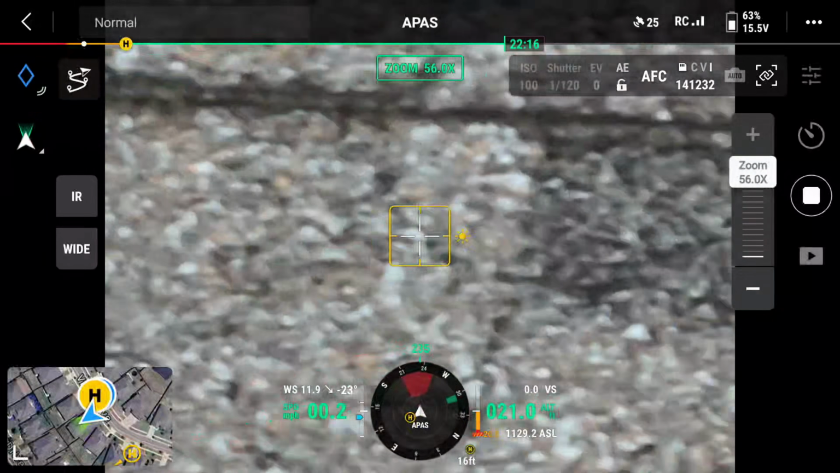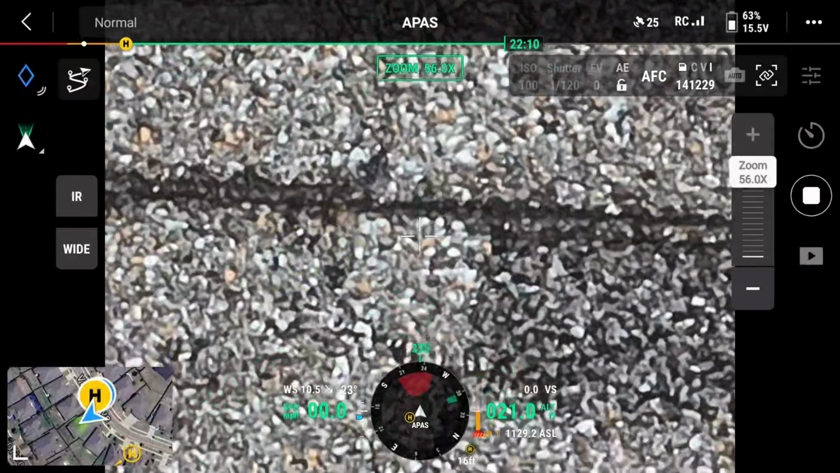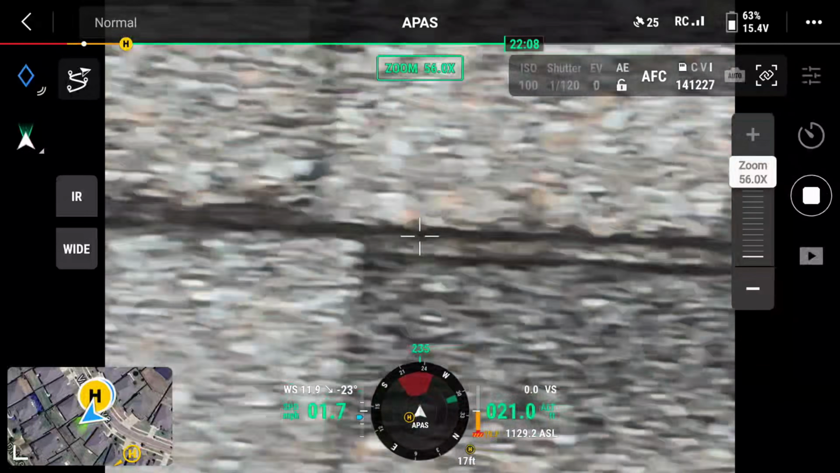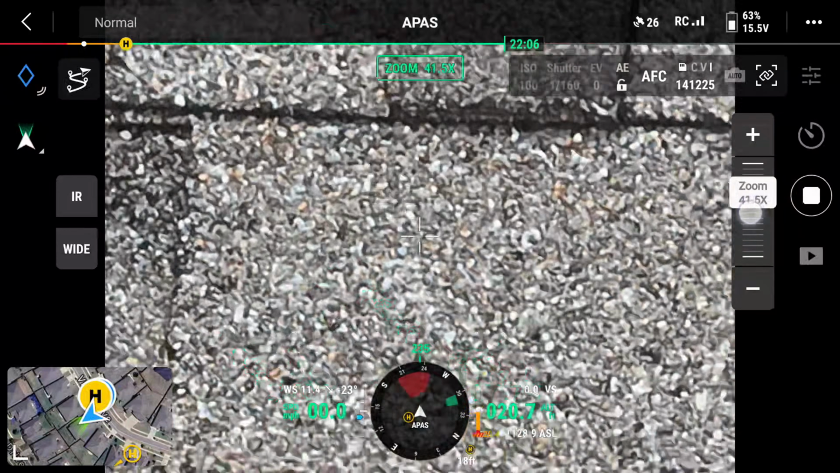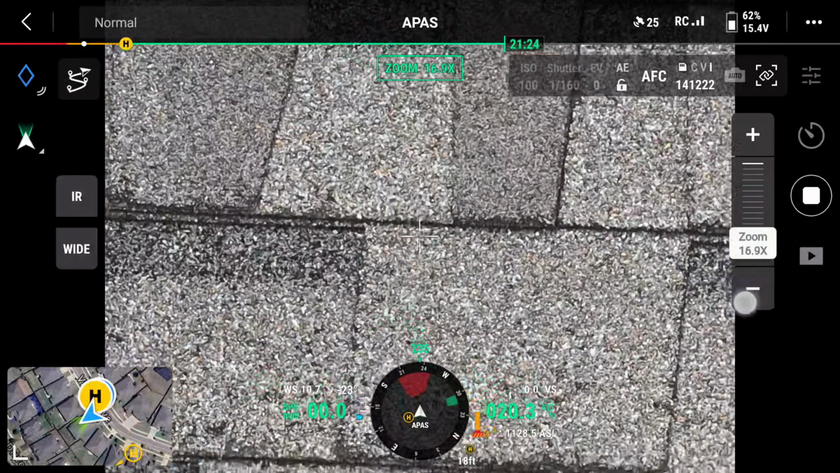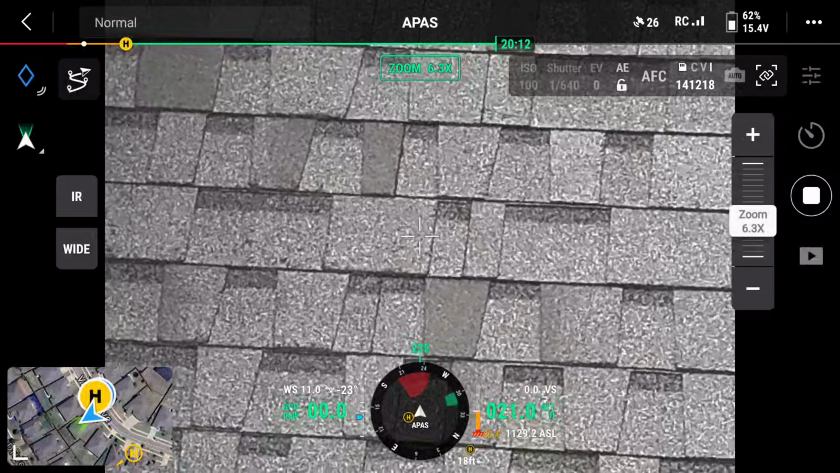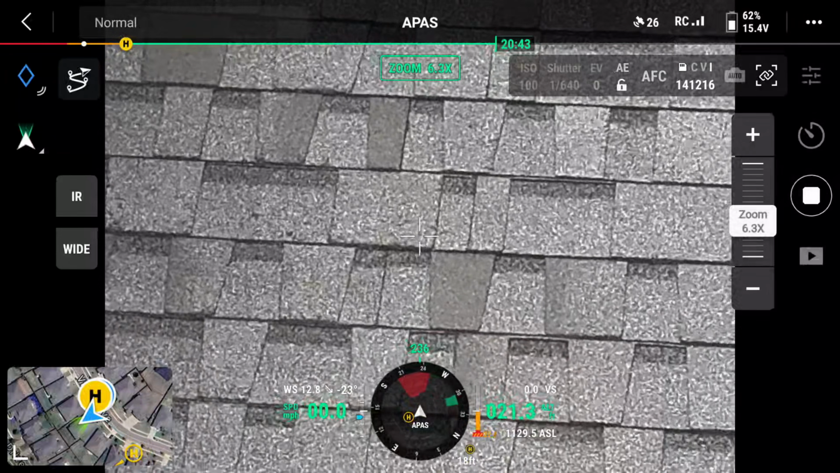Now we're at 56. You can actually see every one of these individual granules on the shingles. This is absolutely incredible, guys. So is that necessary for what you're doing? Probably not, but if you want to confirm something, you can zoom in and really showcase every single one of those damage or impact or anything you guys are really looking for. So let's keep walking around.